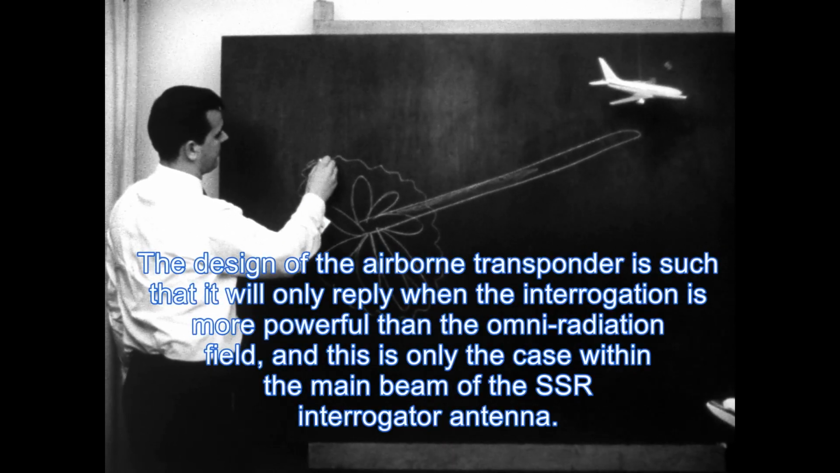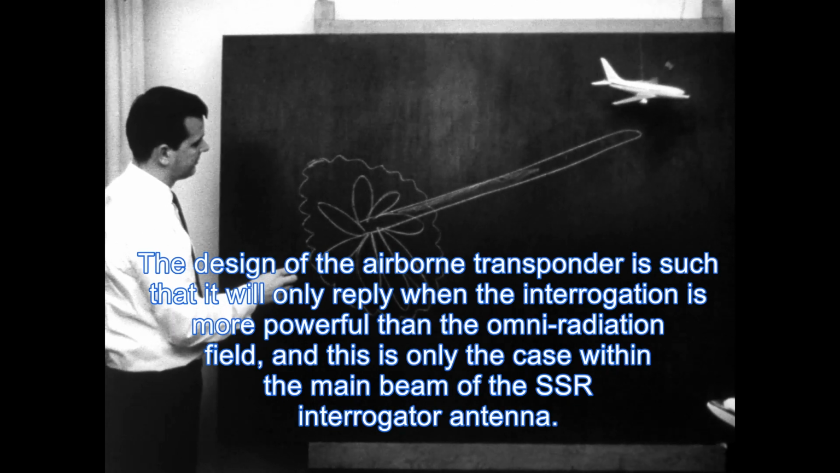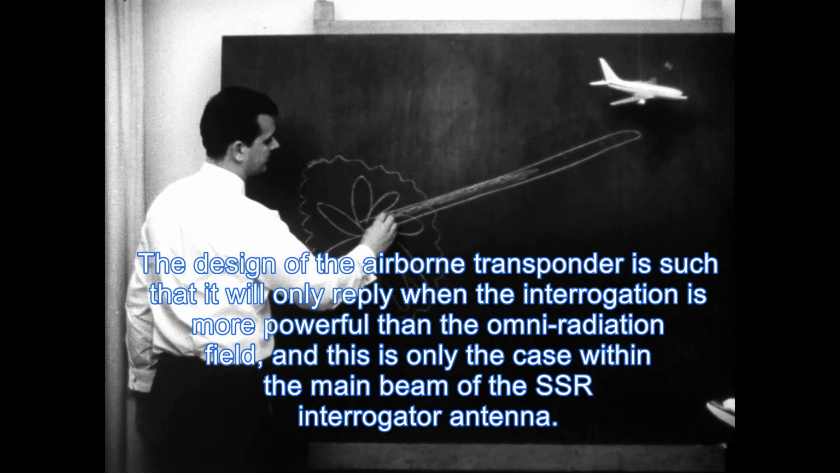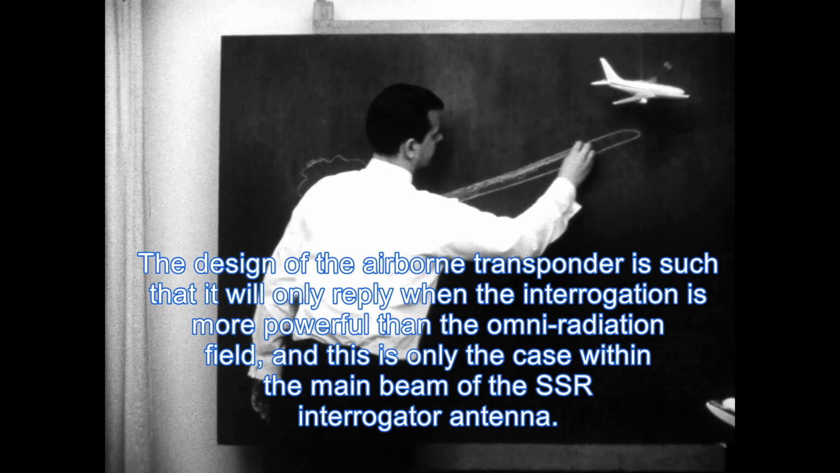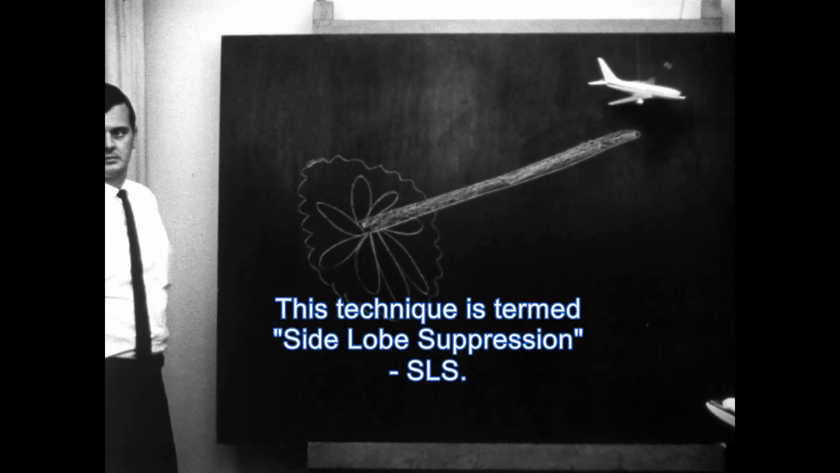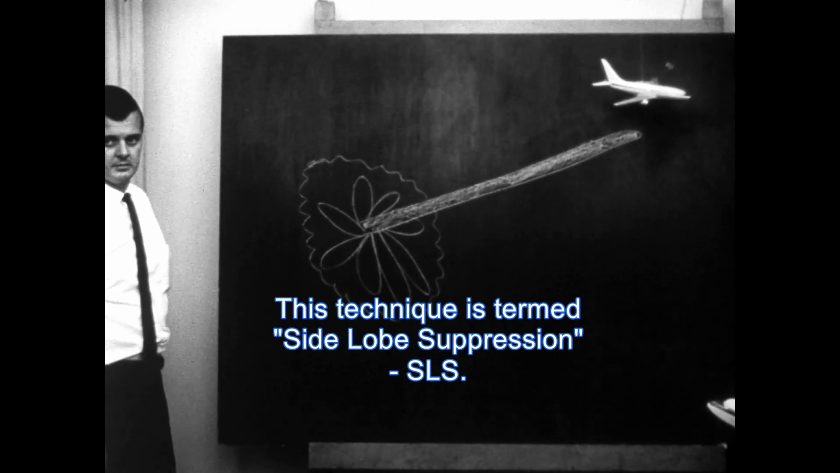The design of the airborne transponder is such that it will only reply when the interrogation is more powerful than the omni radiation field, and this is only the case within the main beam of the SSR interrogator antenna. This technique is termed side lobe suppression, SLS.